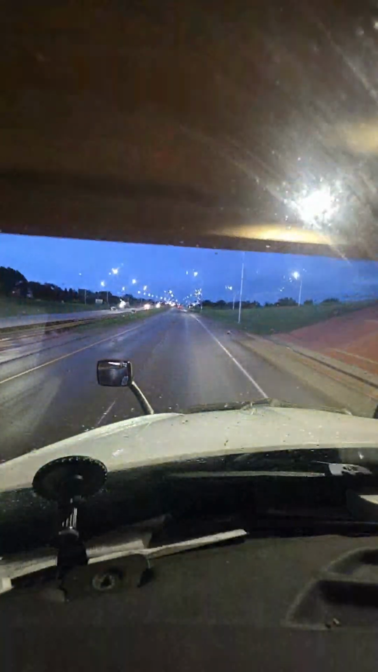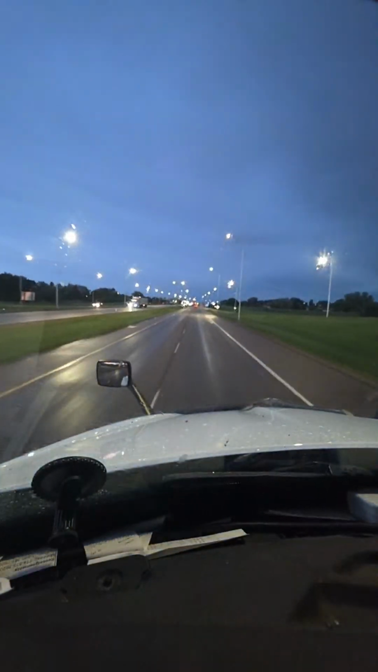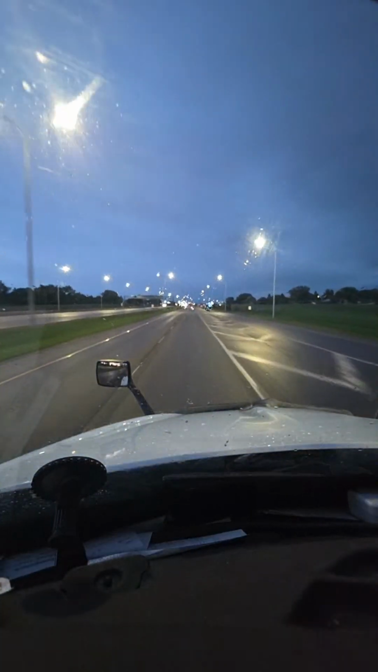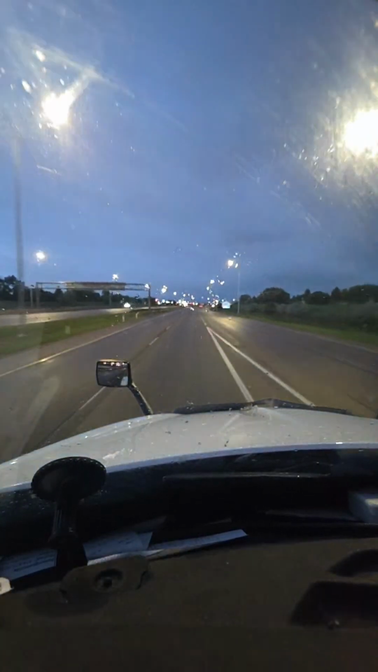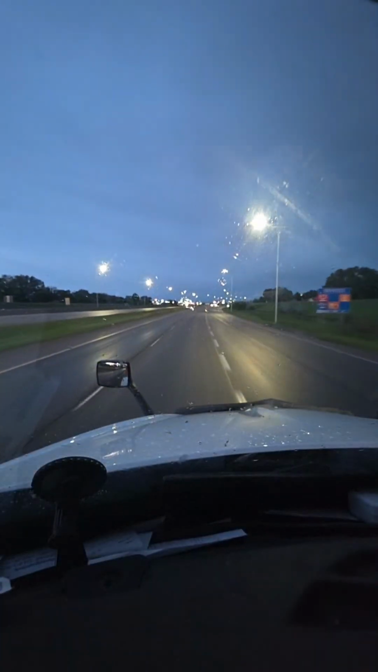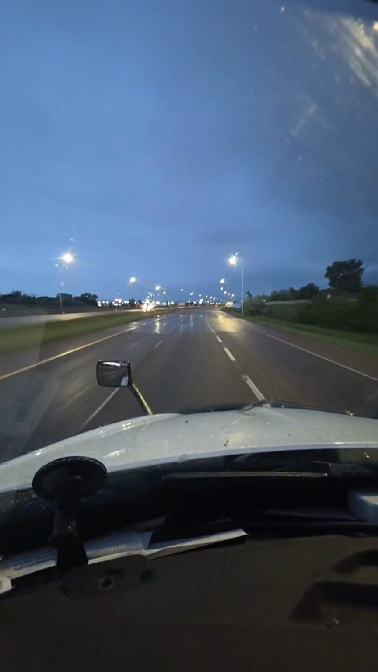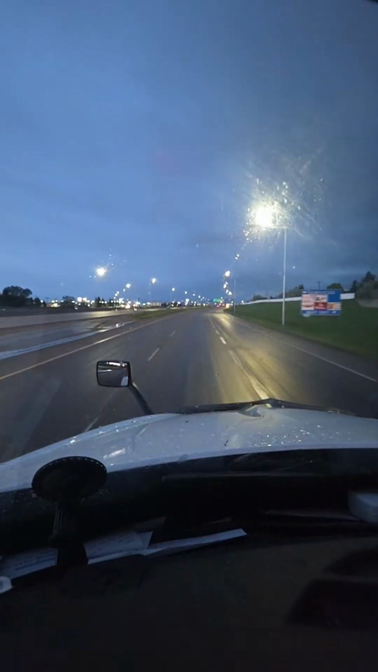So I stopped where I wanted to stop, and I drove during the night. It was not so bad, still windy, but it was better. But once I got closer to Calgary, it was way better. And then I unloaded everything, and now the wind's going west, right, east. And I'm empty.